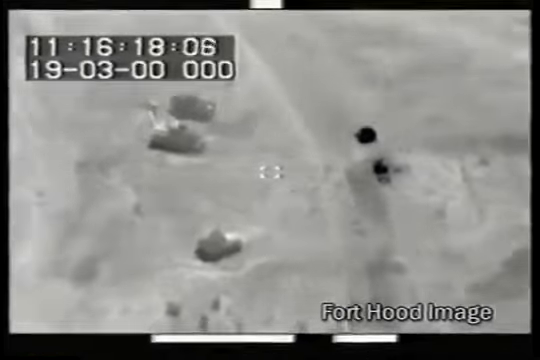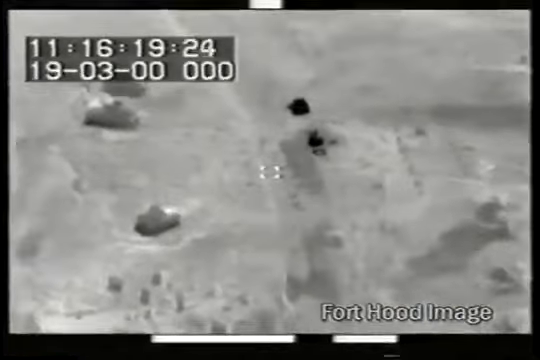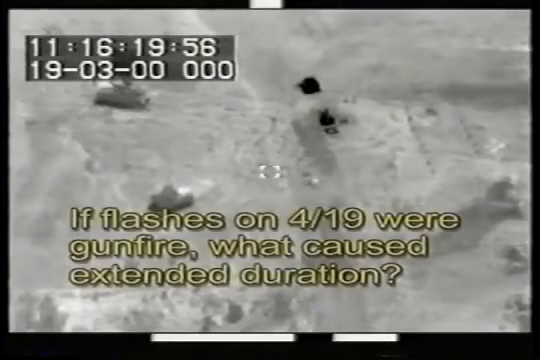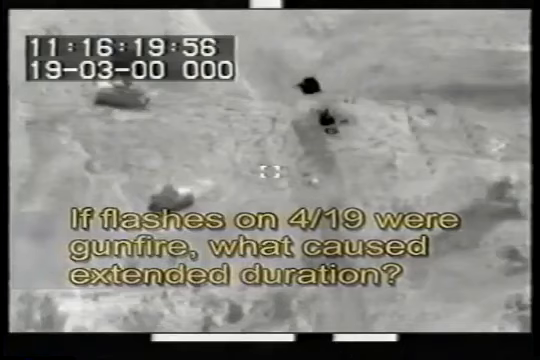While some gunfire flashes did appear on the Fort Hood FLIR imagery, they were infrequent and of brief duration. The government contends that flashes on April 19th could not be gunfire because they were seen so often and appeared to be of such long duration. Again, the Fort Hood test was supposed to use the same weapons and ammunition that the FBI used at Mount Carmel on April 19th. As seen on this April 19th image, a certain brand of ammunition was employed by the agents. This ammunition has been found in many FBI photos of the scene at Mount Carmel on April 19th.